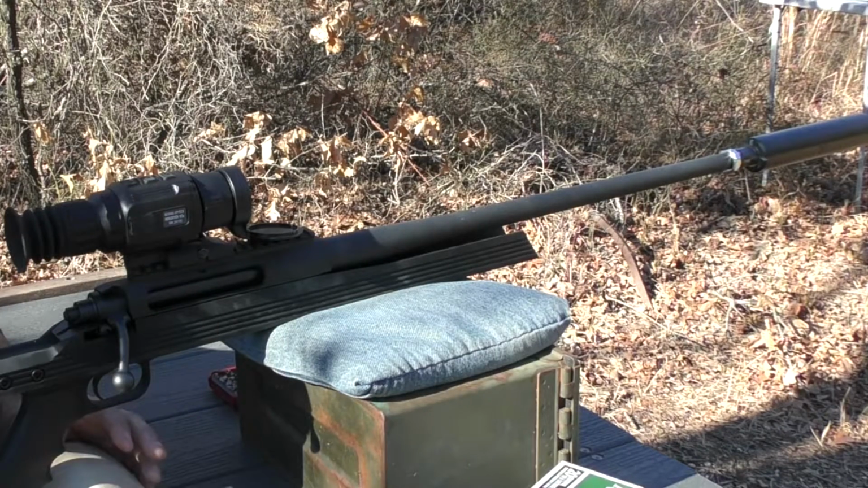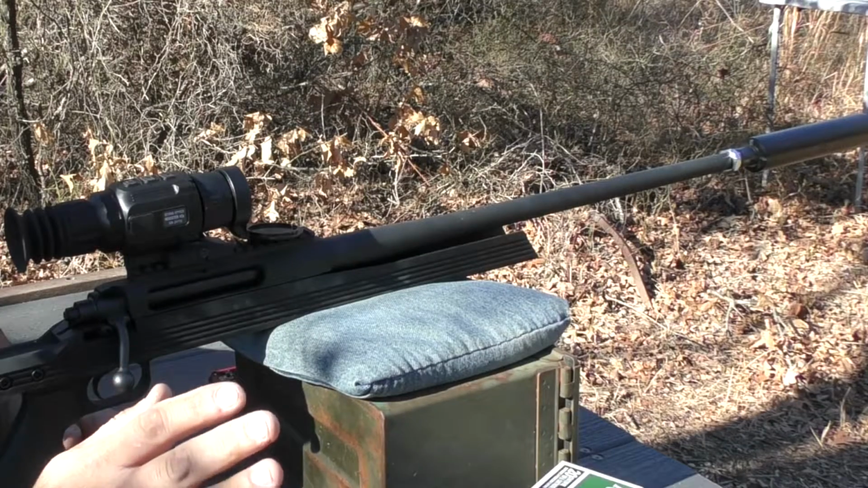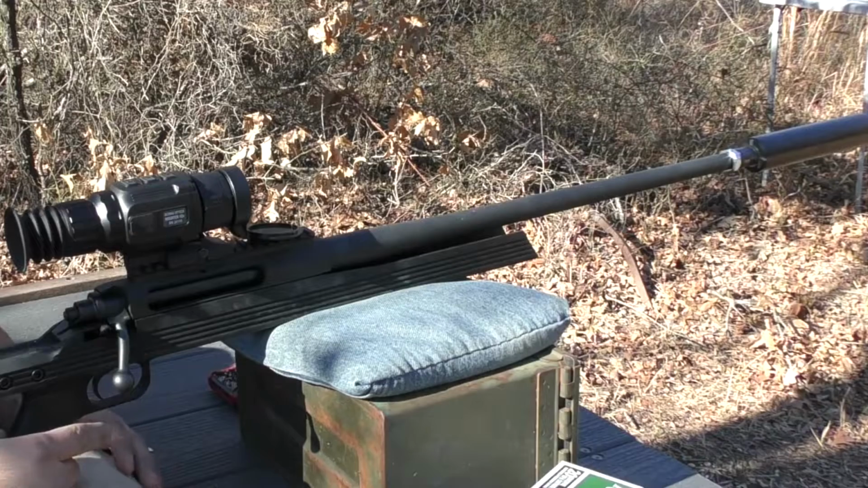Historically, this rifle and these Winchester Varmint X 55 grain tip bullets have been about an inch, one inch to 1 1/4 inch MOA is what I've seen with other scopes.